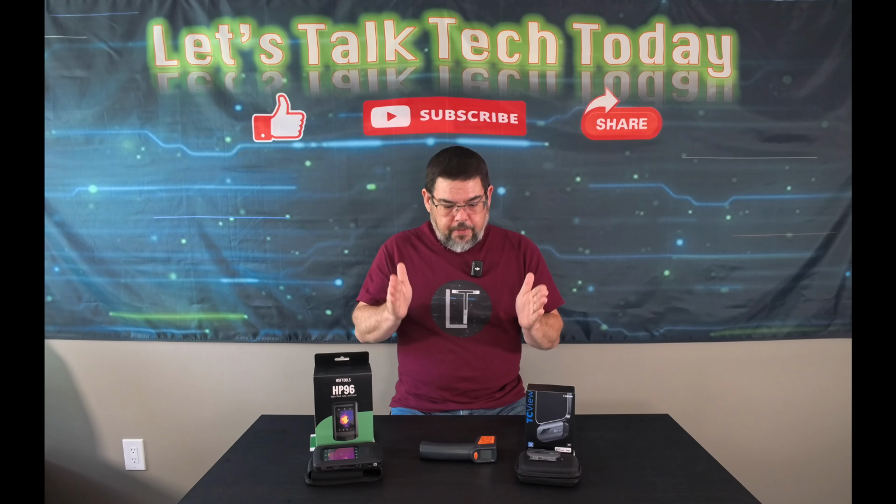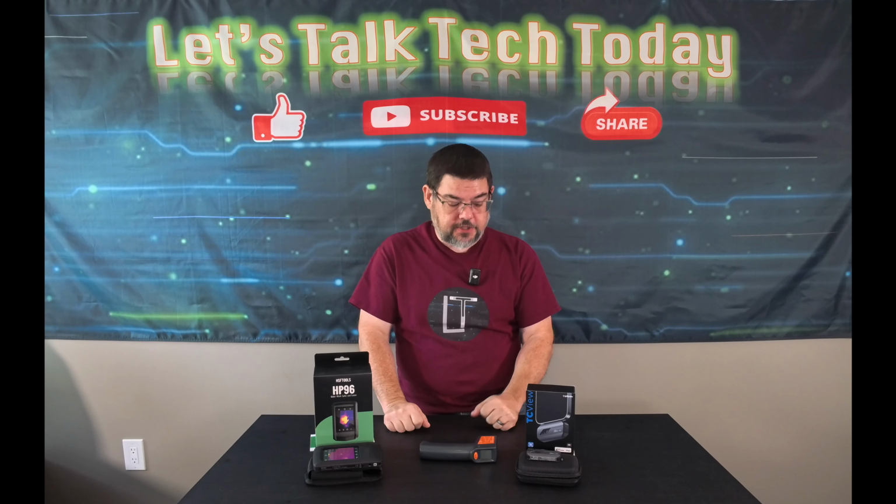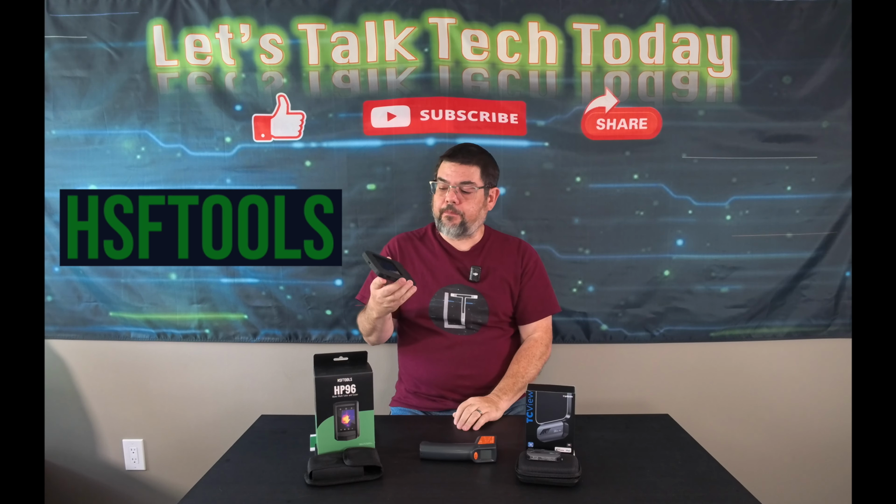So based on using both of these products over the last couple of weeks and then showing you the demonstrations next door, I am leaning more towards this HSF Tools model.